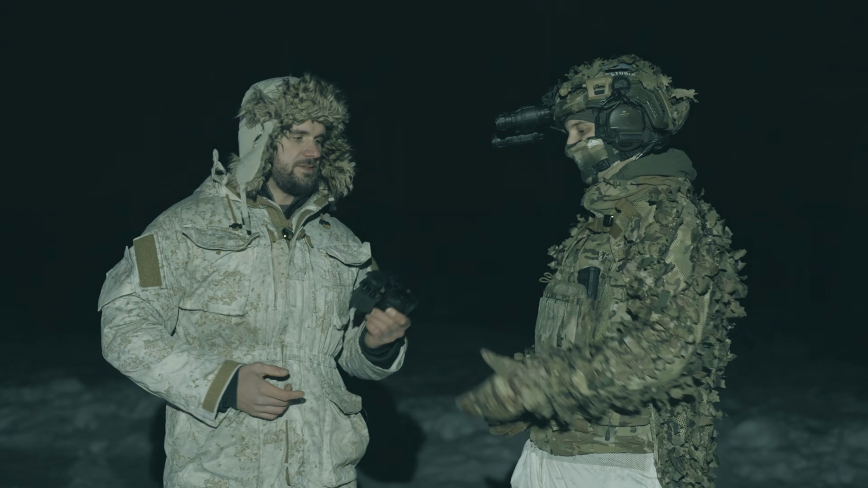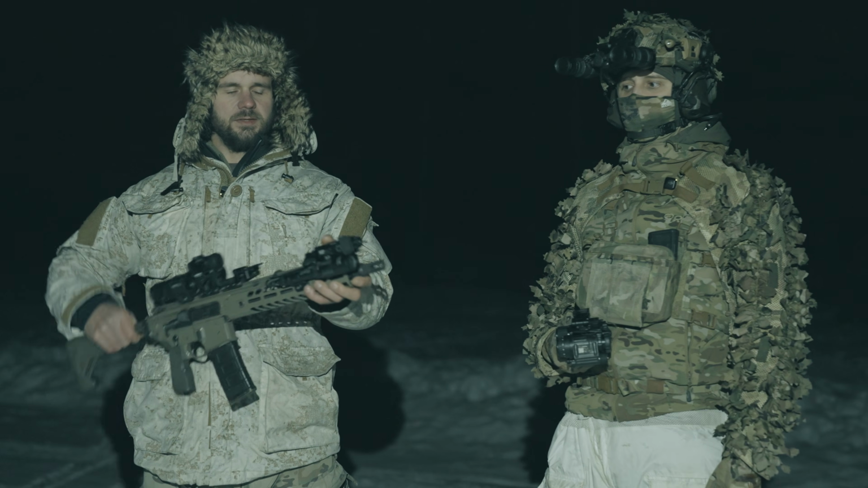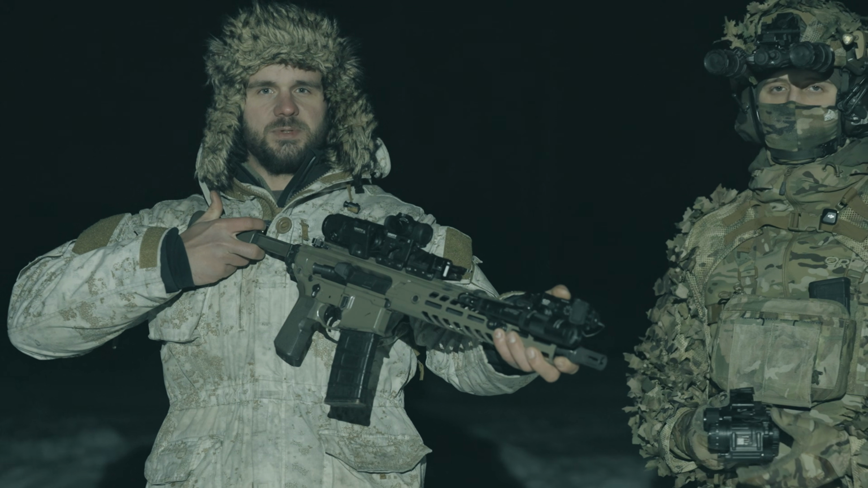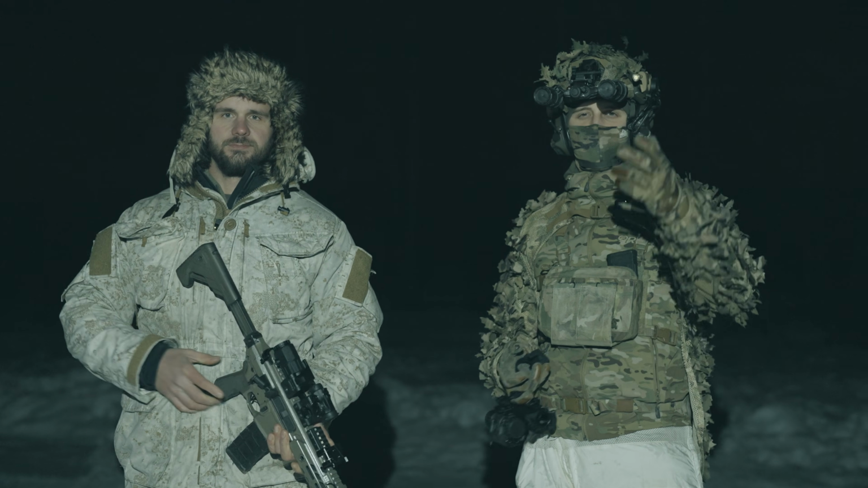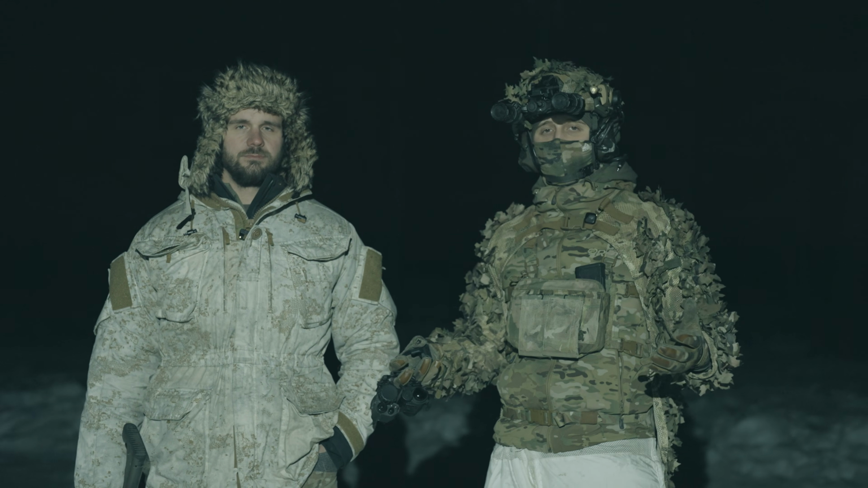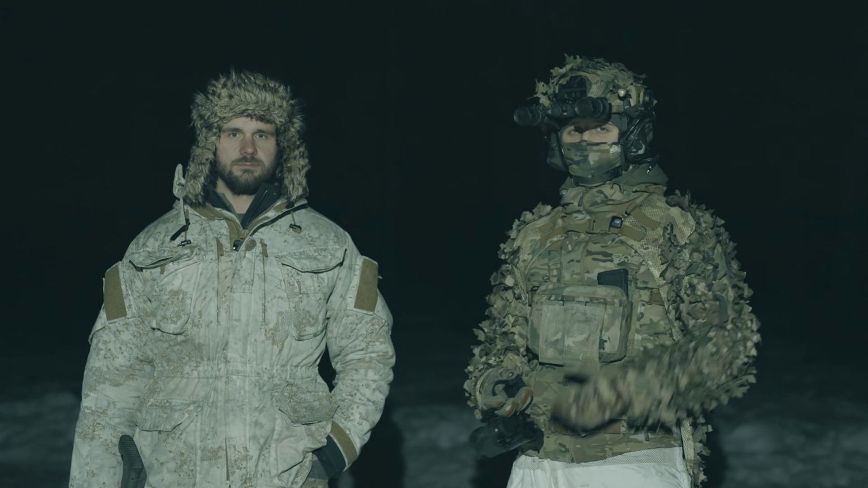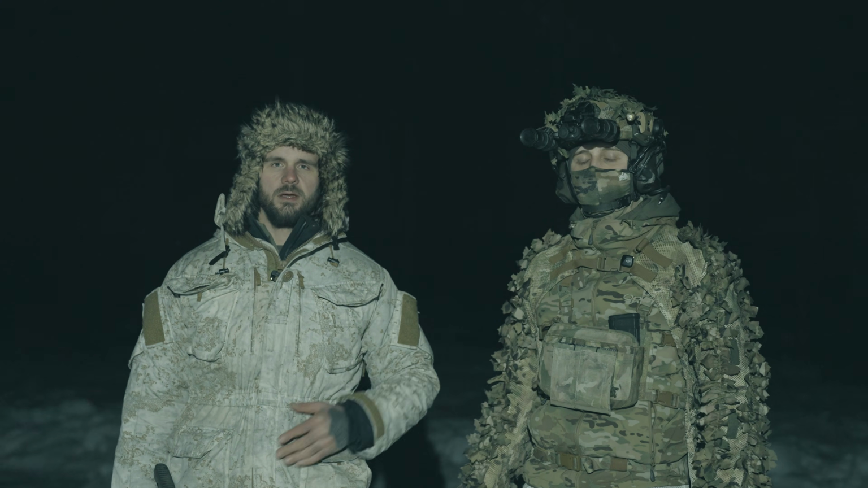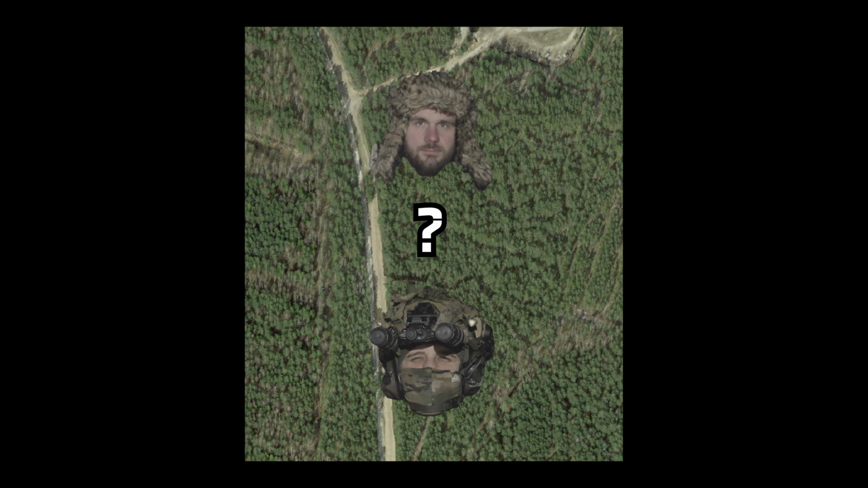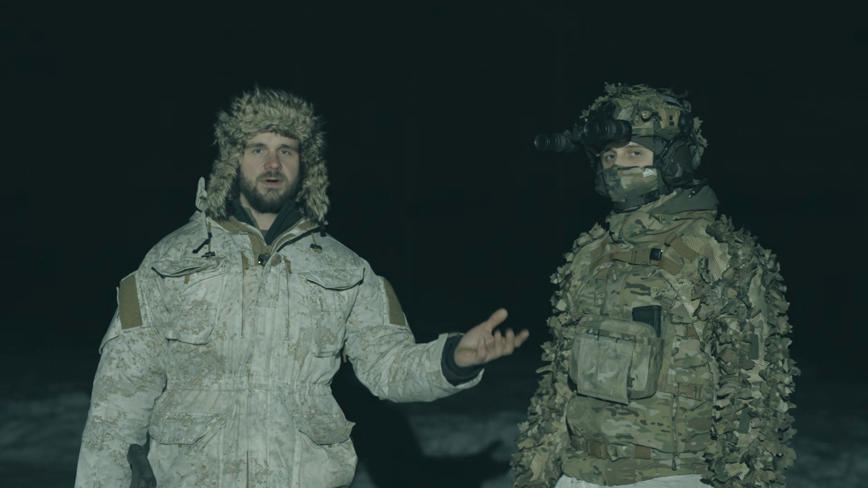And how we're going to play this is we're each going to have a weapon with a laser on it, and the first one that points the laser directly at the opposite player wins. Basically the idea behind it is who gets off the first shot. We are imitating the shot by showing the laser. In a real life scenario, we would both have teams, squads with us. Obviously, it's not like a 1v1, but it's just a benchmark of binos versus this setup. In these scenarios, we will not know each other's exact location. We know the general area to make it fair, and we just have to find the other guy.